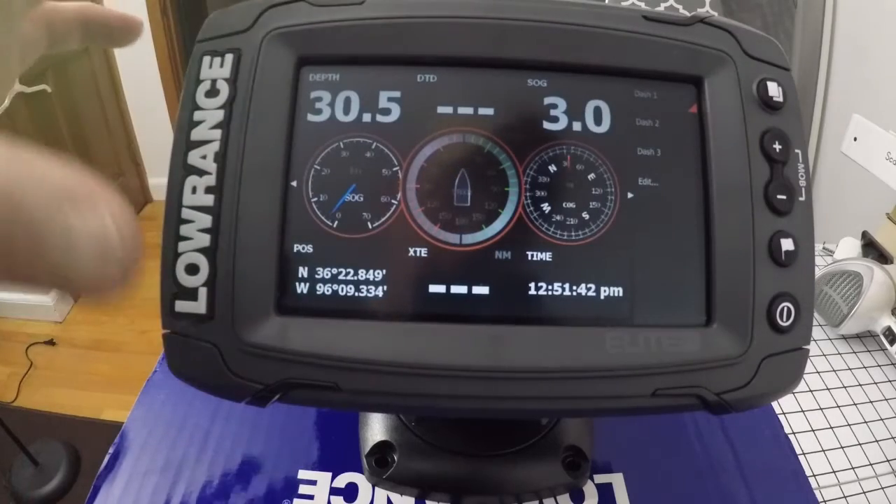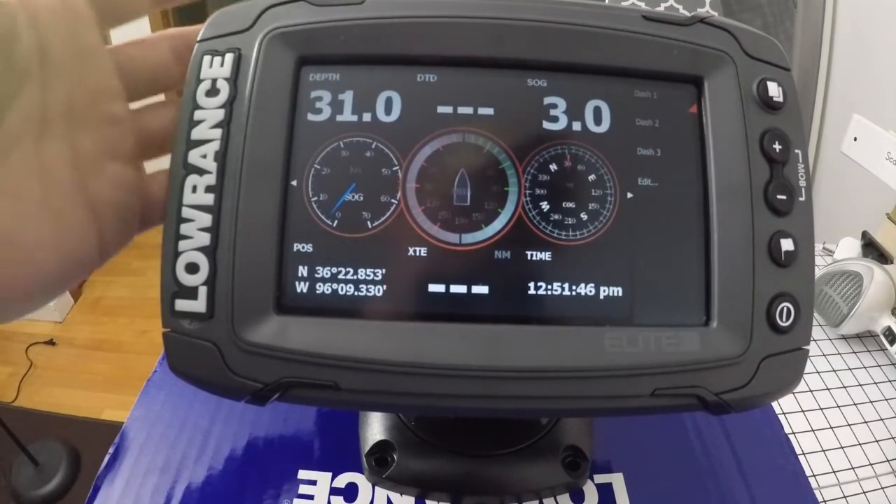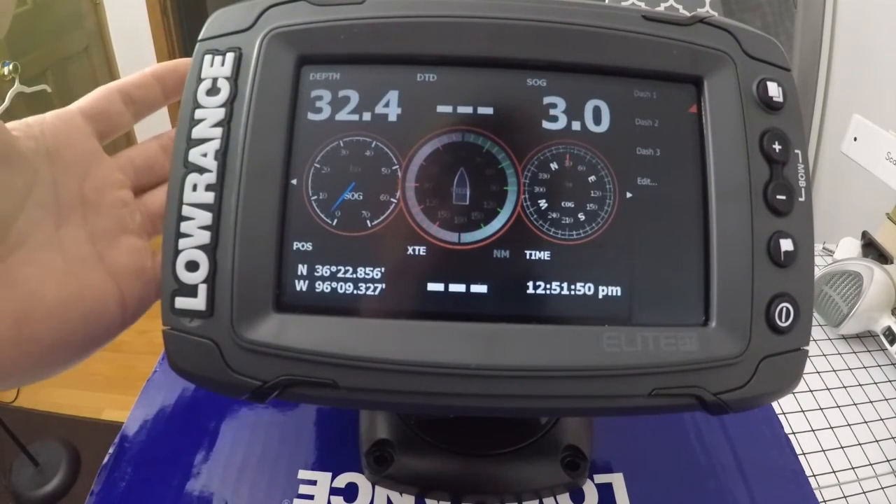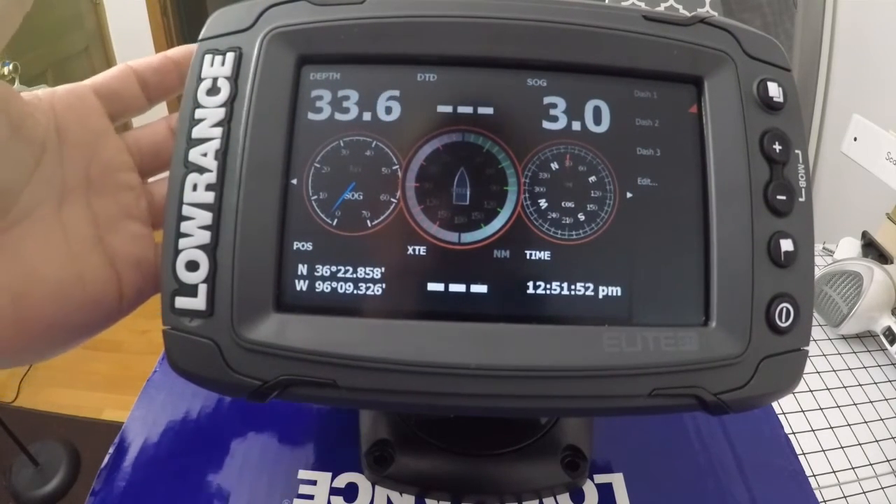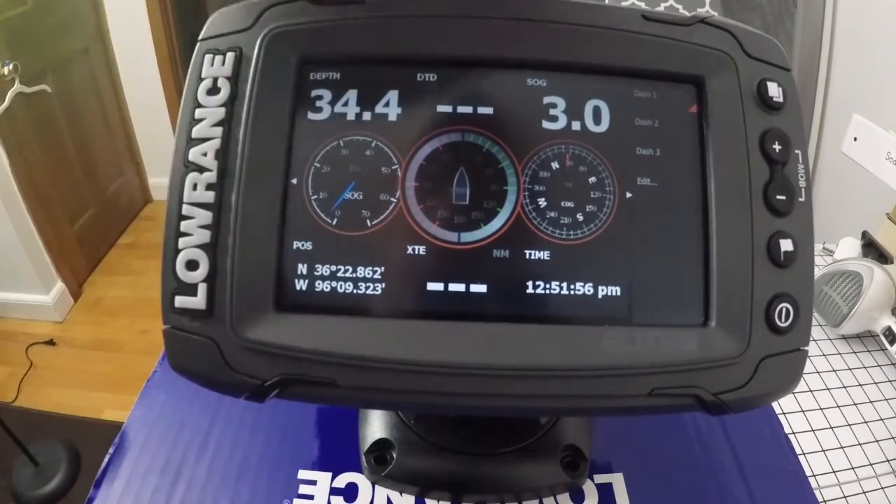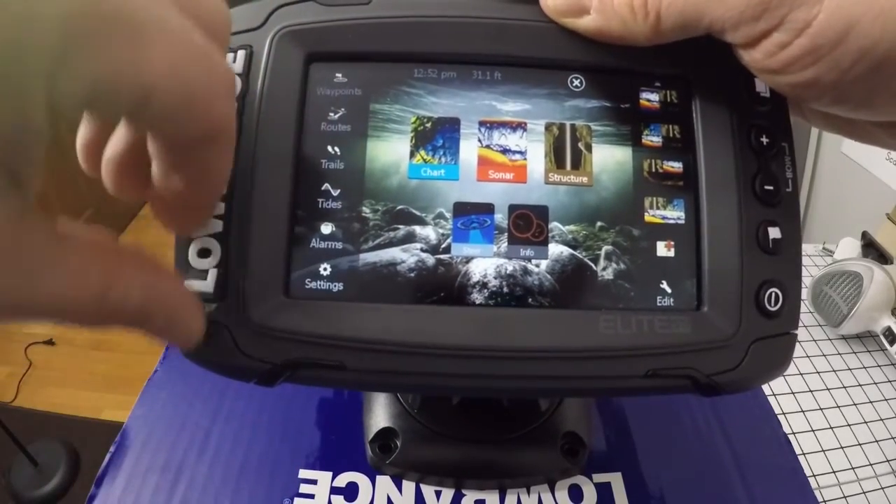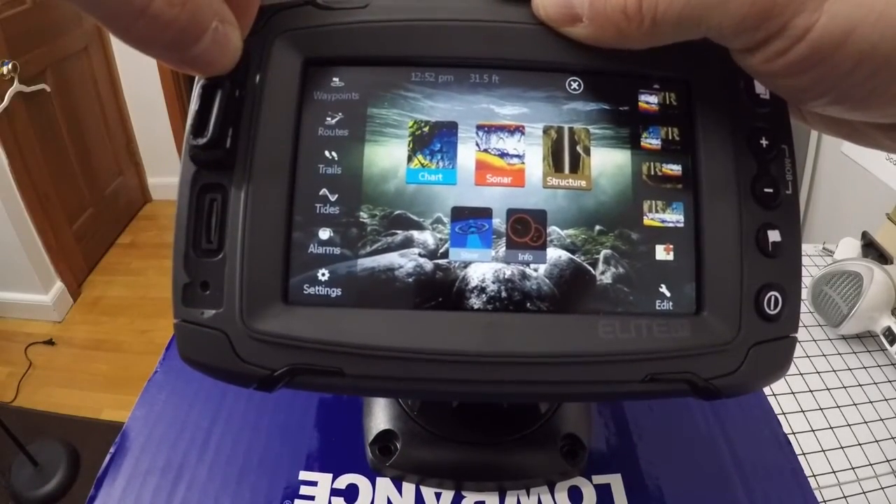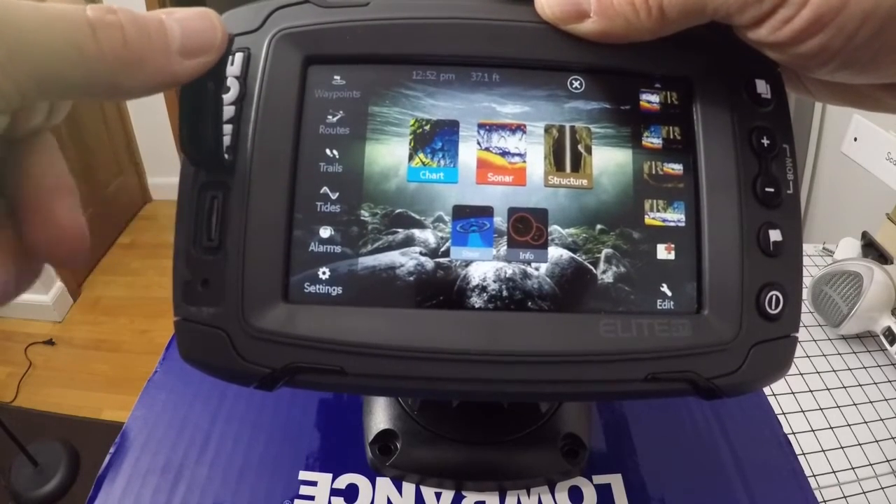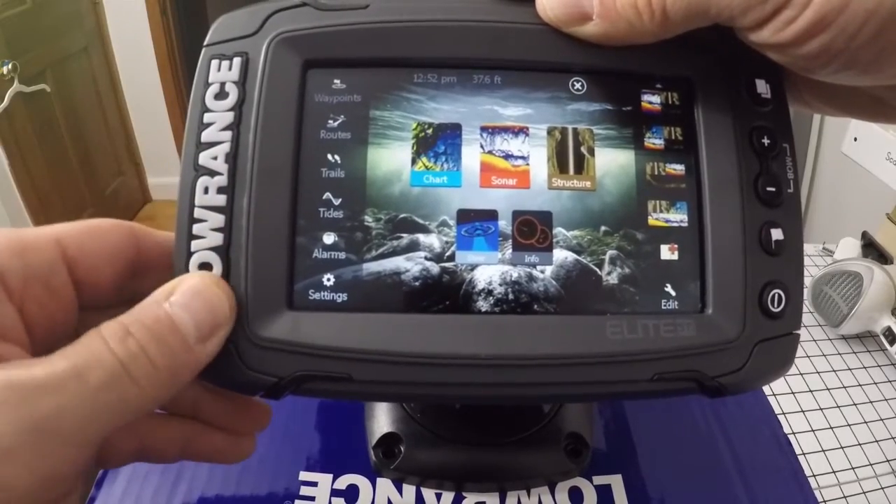And on here as well, if you are a boat owner and want to hook this up to your boat electronics, it'll show you your miles per hour, some of the different options that you would have on a boat, if that's something that you want. You have the option to add a mini SD card, which if you have a Navionics Plus, or once I get the Navionics Plus, I'm putting it right in there and pressing this down and it's good to go.